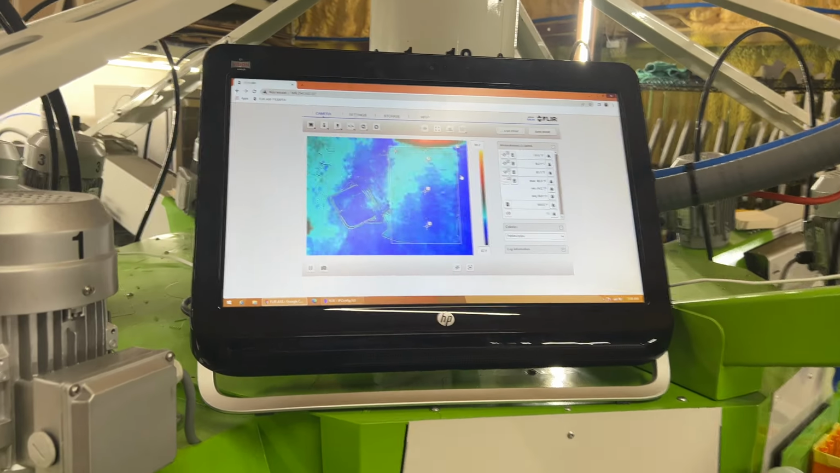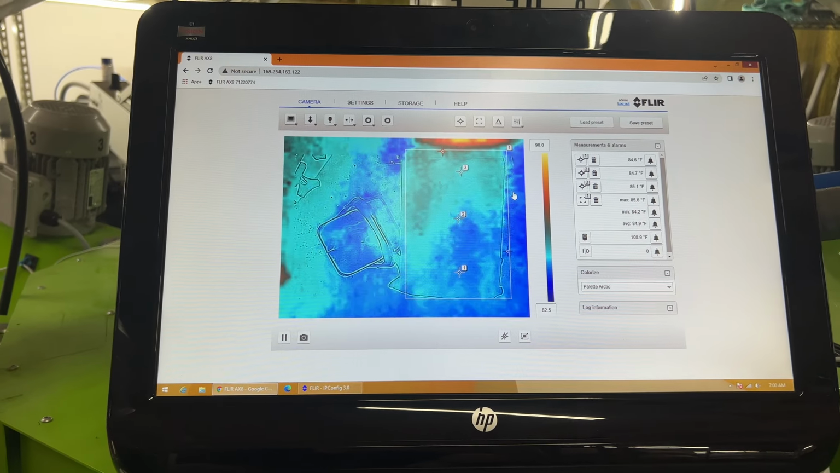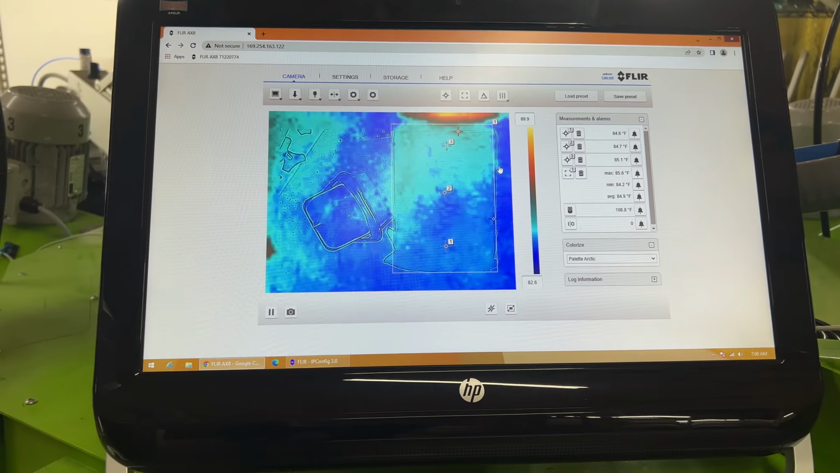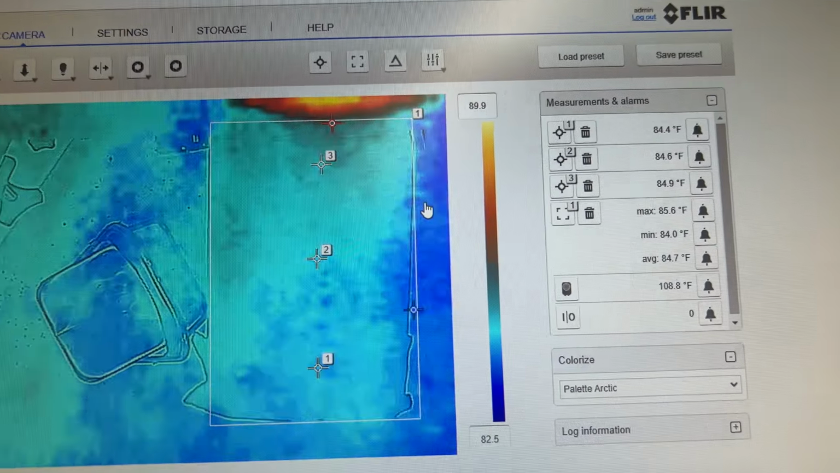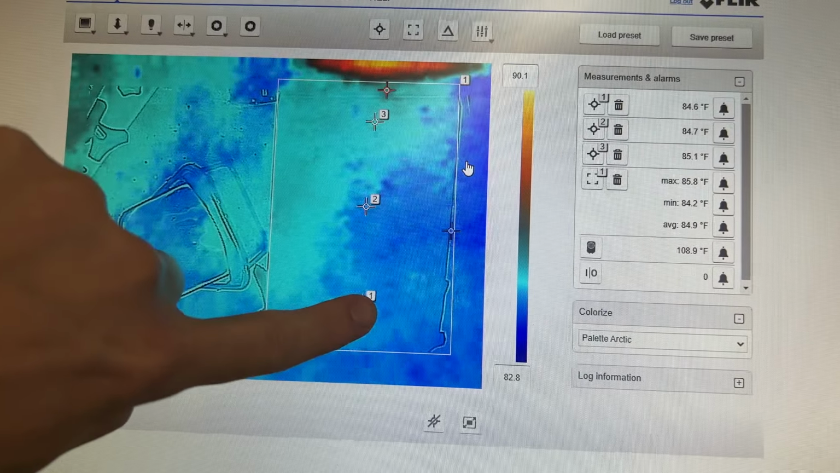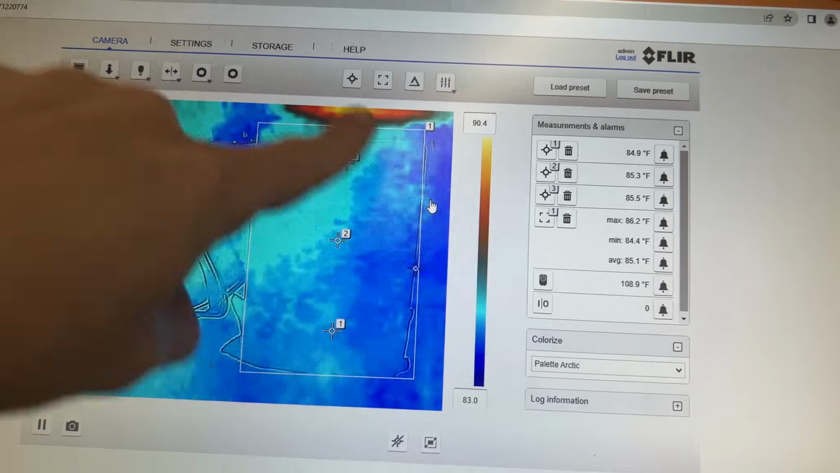So this is the view on the computer right now. There's the shirt that I have underneath. It's kind of hard to see, but I have this box around. That's the area that I'm actively monitoring. And I have three zones, three markers, 1, 2, 3, and then this box is checking the temperature in the entire box.